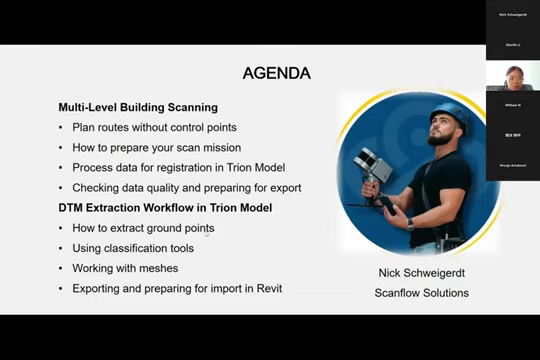After that, he will show how to do the DTM extraction in the Trion model software. So now let's dive into the whole workflow with Nick. And Nick, I will give you the floor.